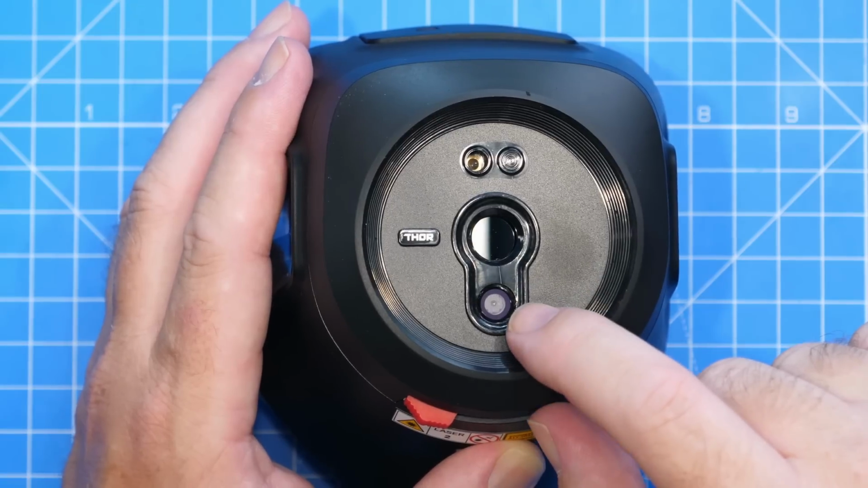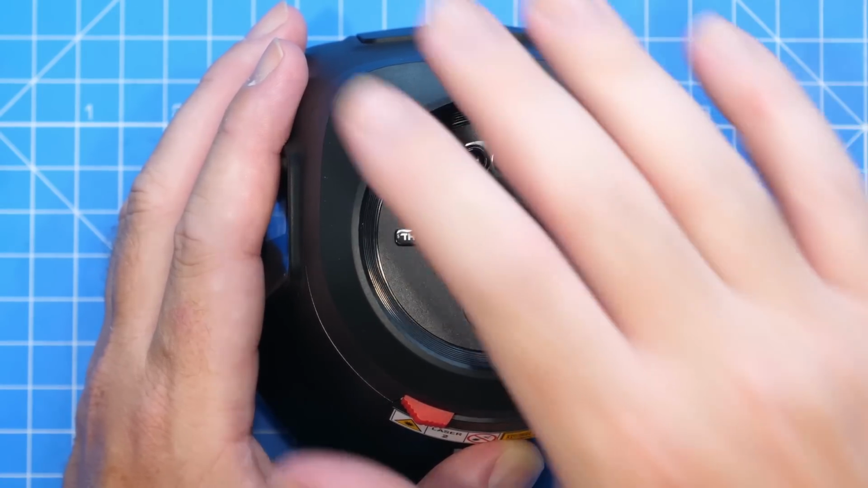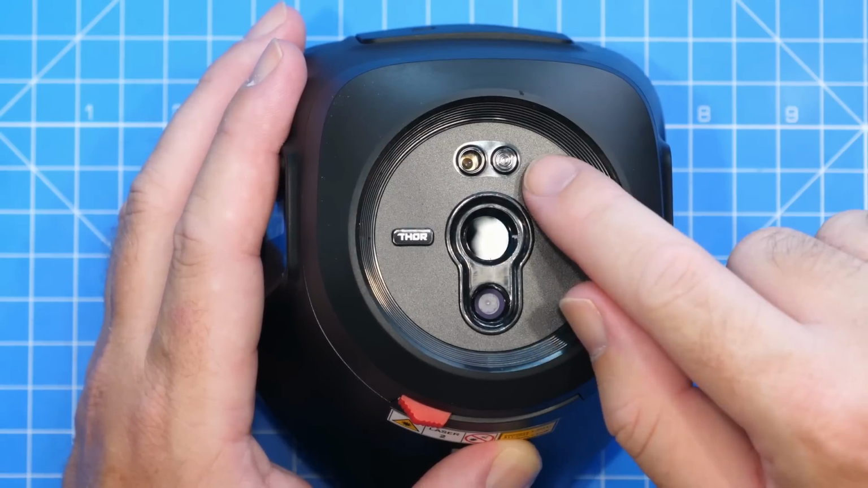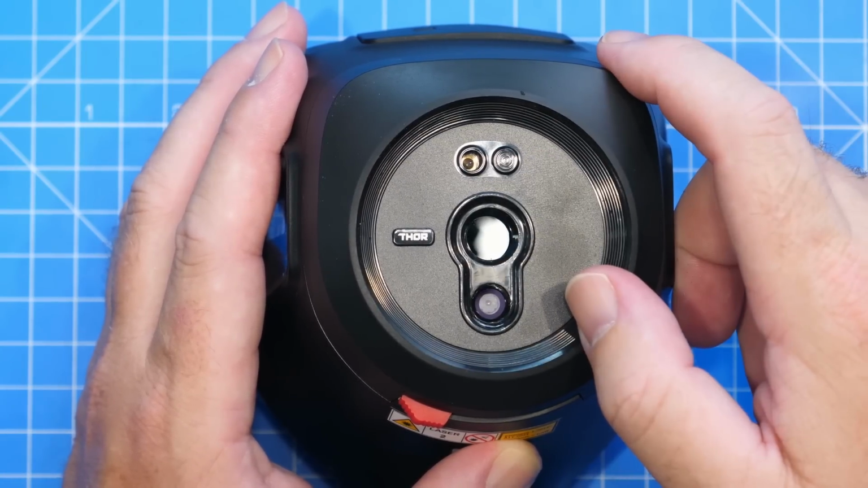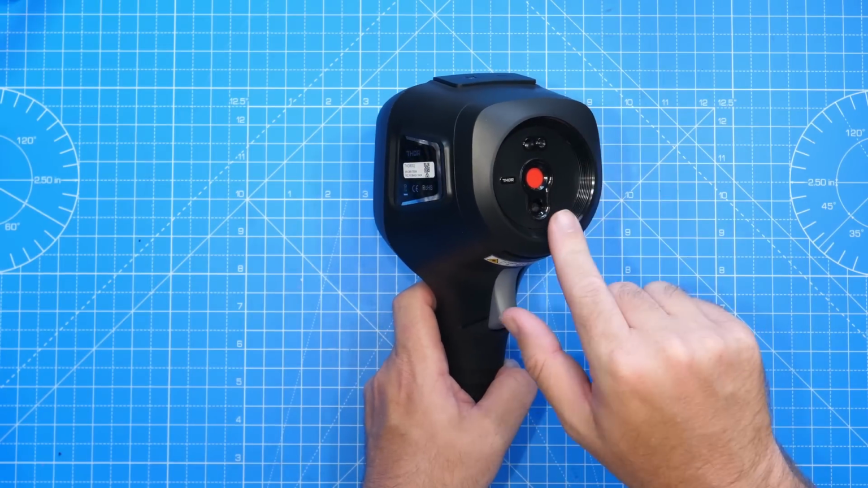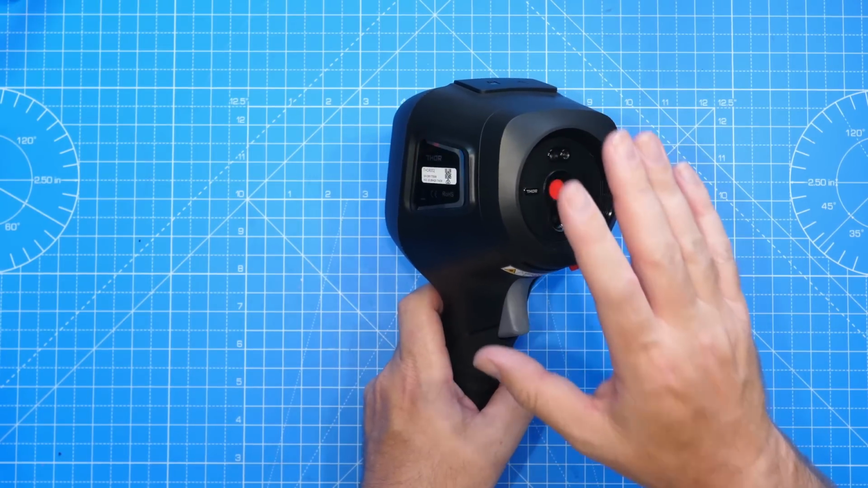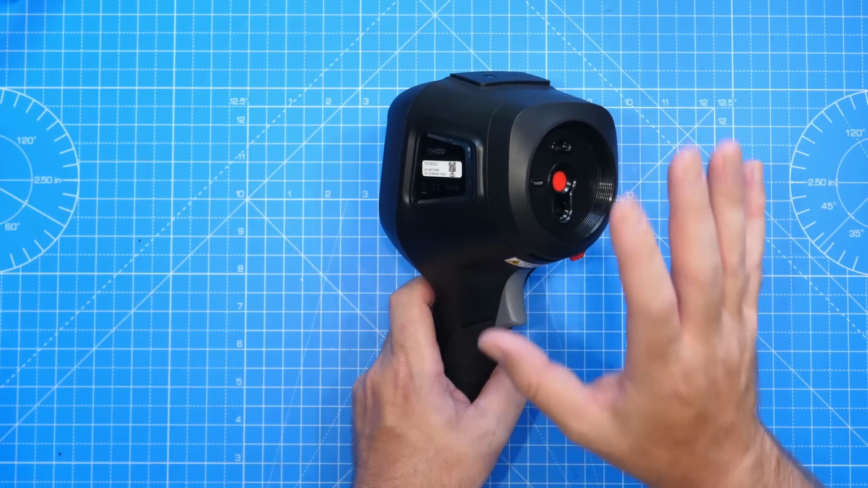Alongside this, there is also a 2 megapixel visible light sensor down here. That is a normal camera sensor, allowing you to actually look at what you're viewing at the front. You then have a built-in LED light, as well as a Class 2 laser pointer. You'll also notice that there are threads on the front here. That, I believe, is for also mounting the macro lens, but I don't have that at this time.